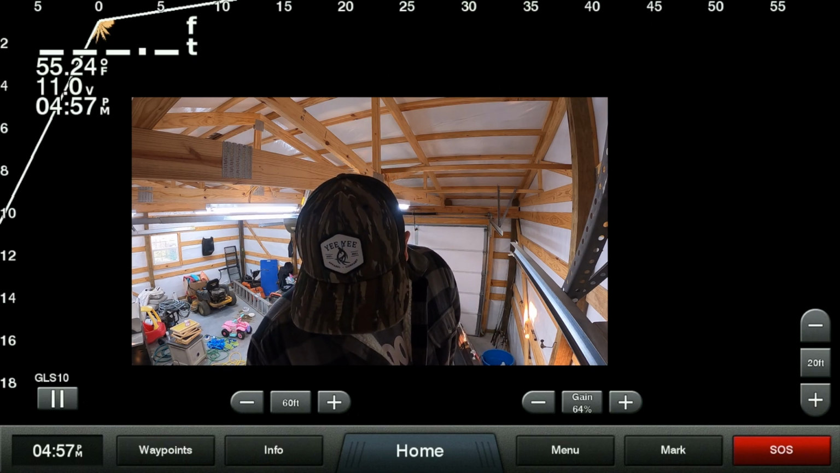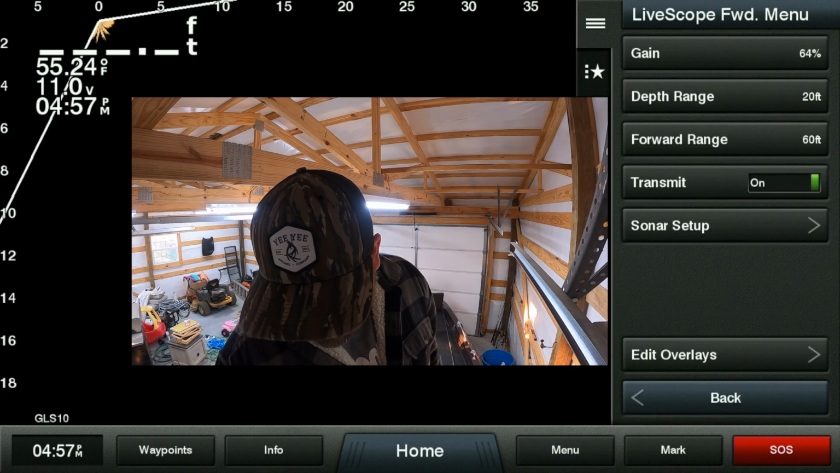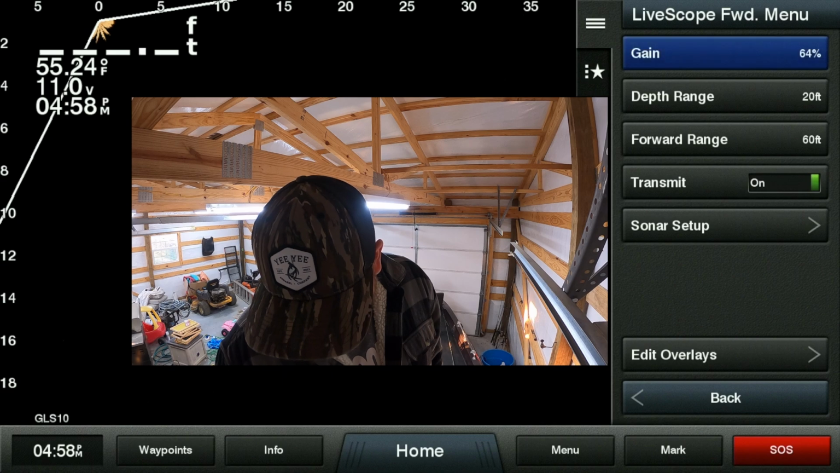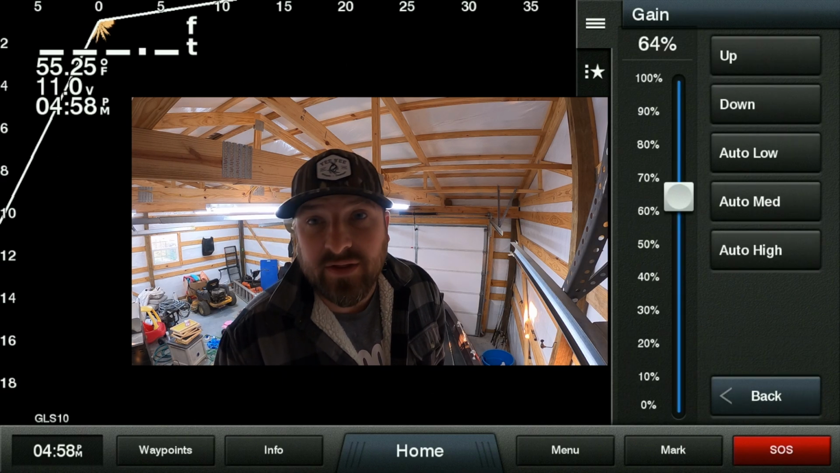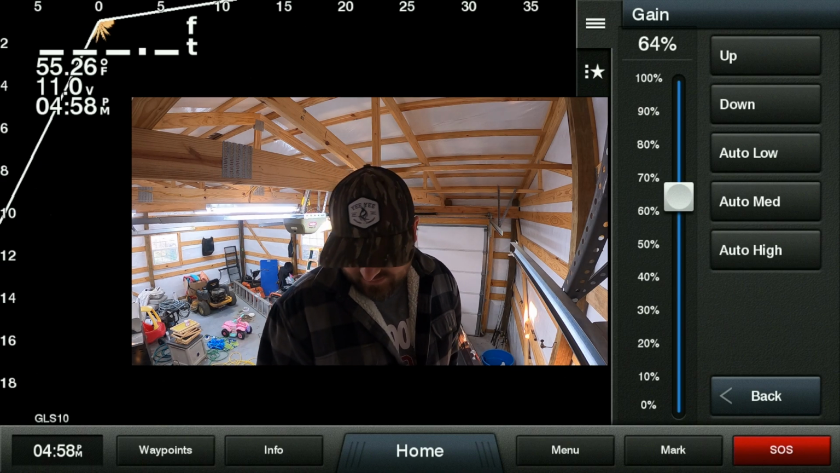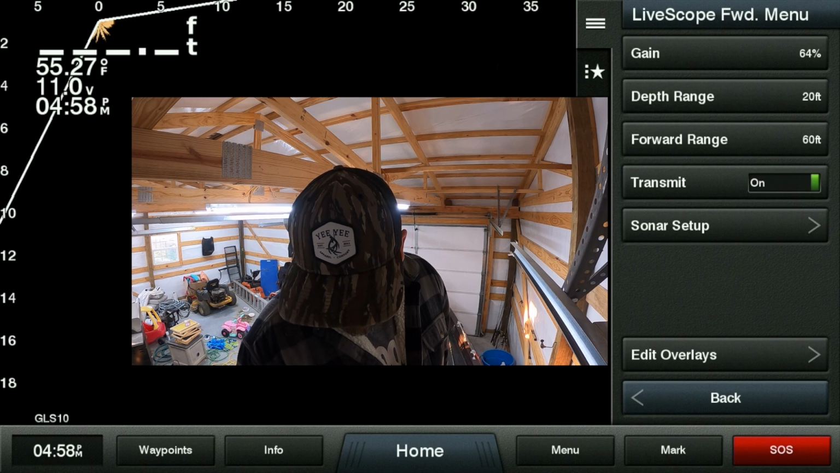So we're gonna go into menu. First, we're gonna start with the gain. Of course, it's at 64%. I run it in manual and it fluctuates. Sometimes I'll mess with that setting just a little bit. We want to go to Sonar setup.